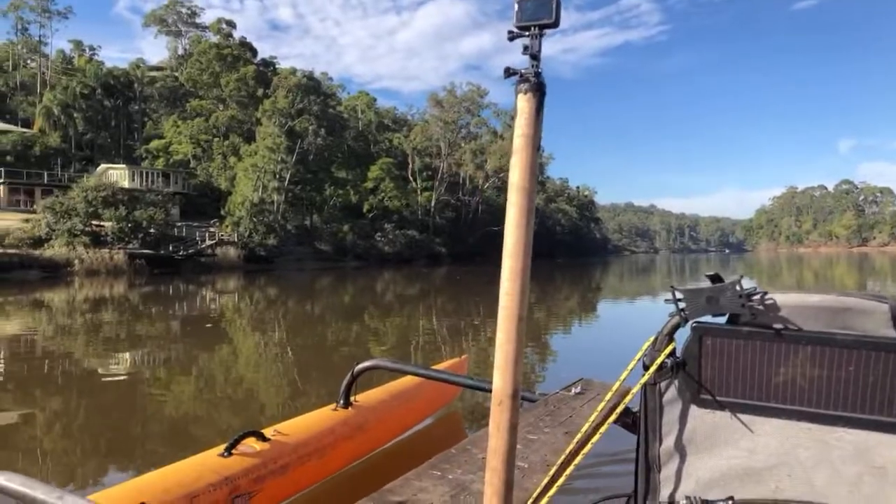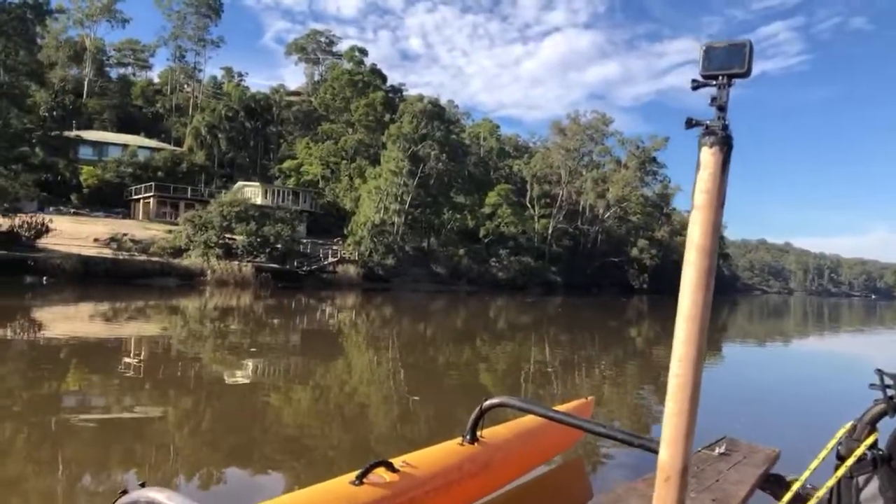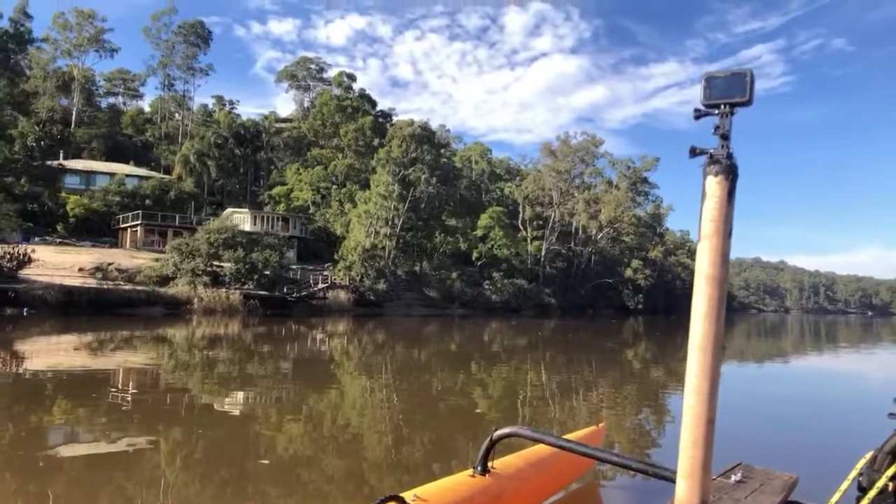Can you hear the kookaburras? This is Australia.